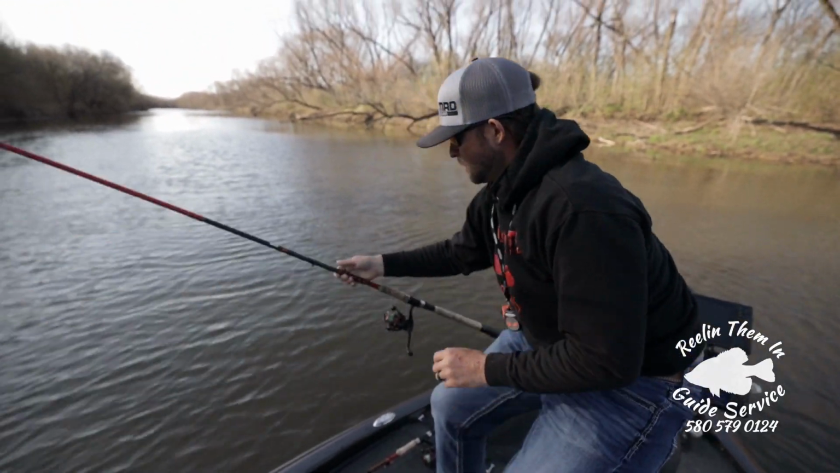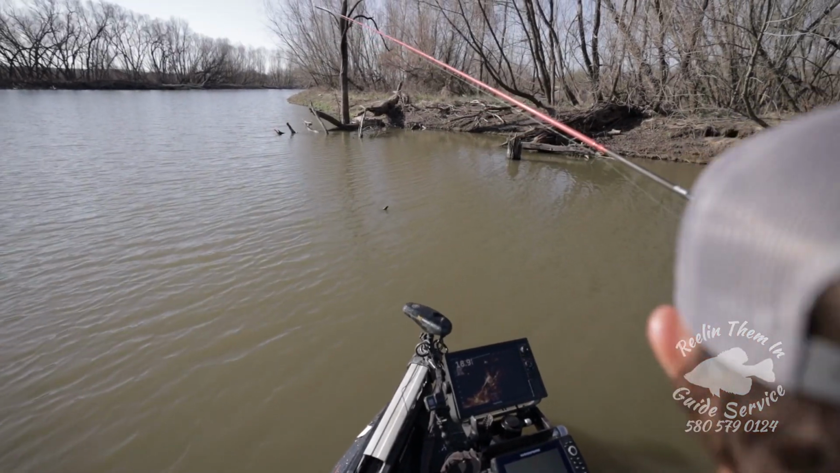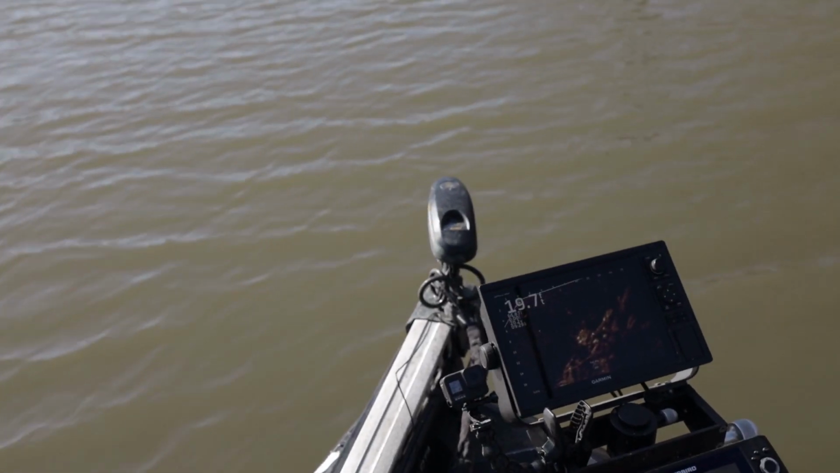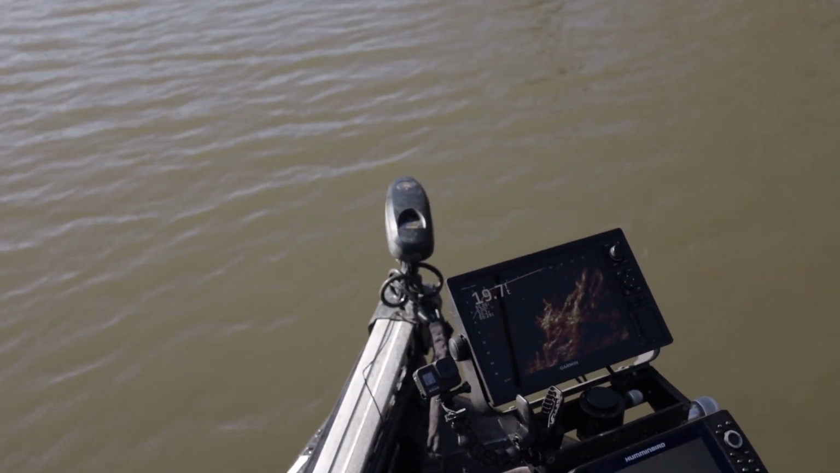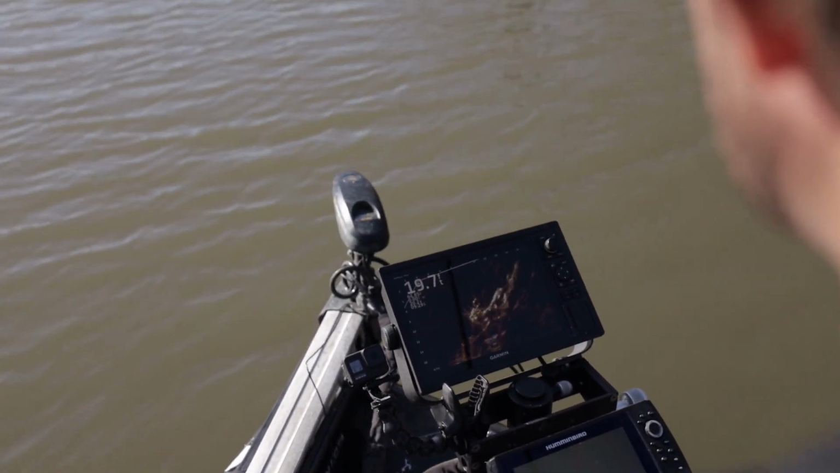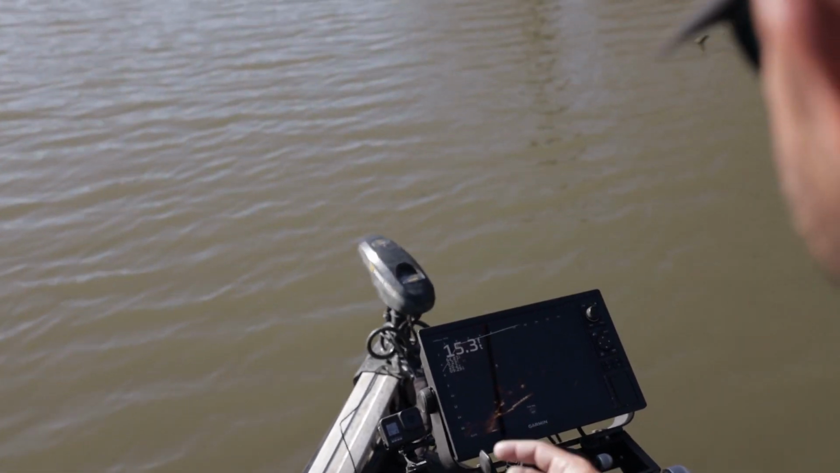Come back up, reel up just a little bit. Reel it? Yeah, they're so small. I mean, they're like that one you just caught. They're just not going to be aggressive enough. The bigger the fish is right now, the more aggressive they are. Like that fish right there.